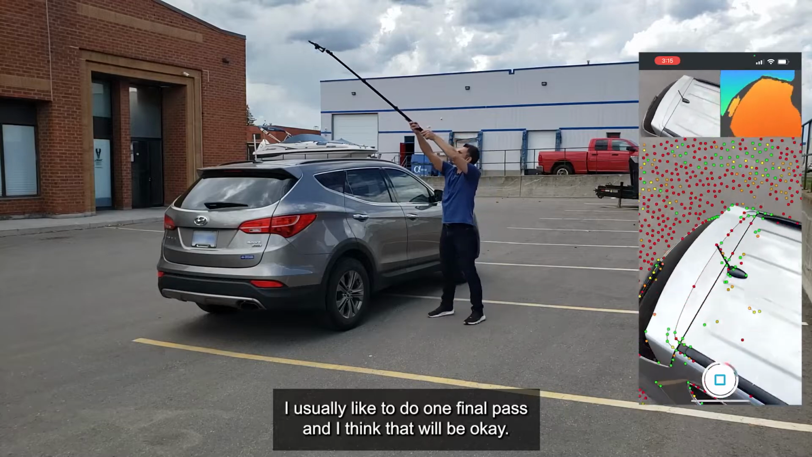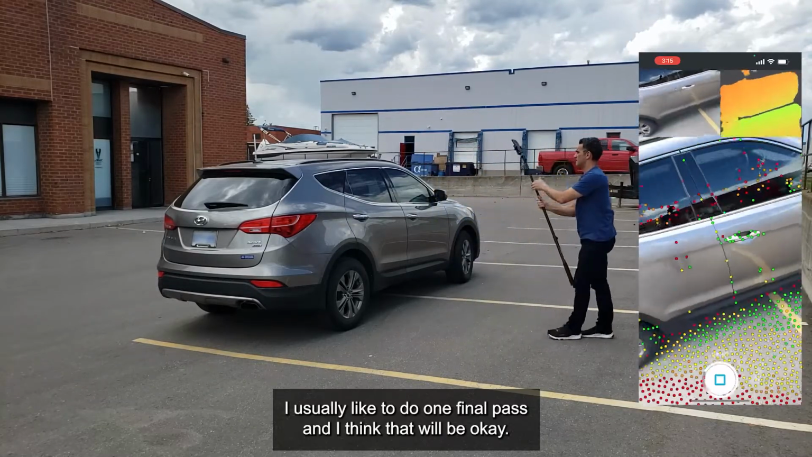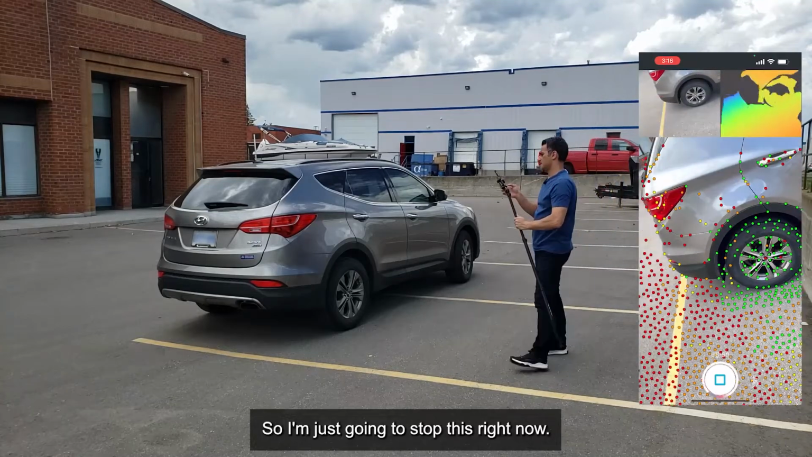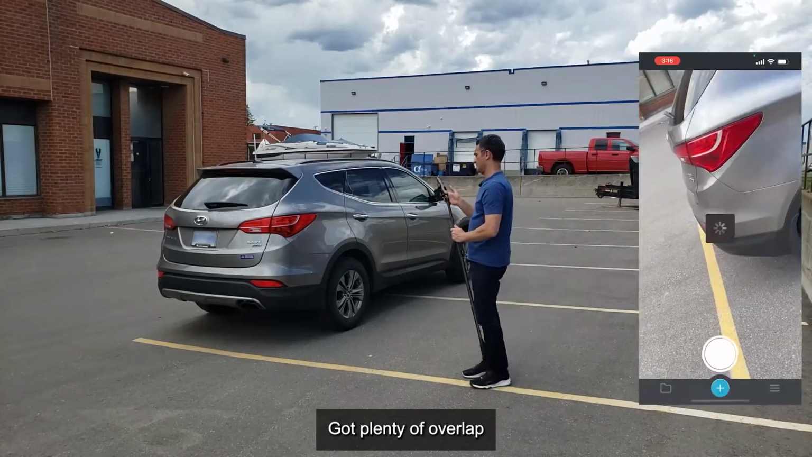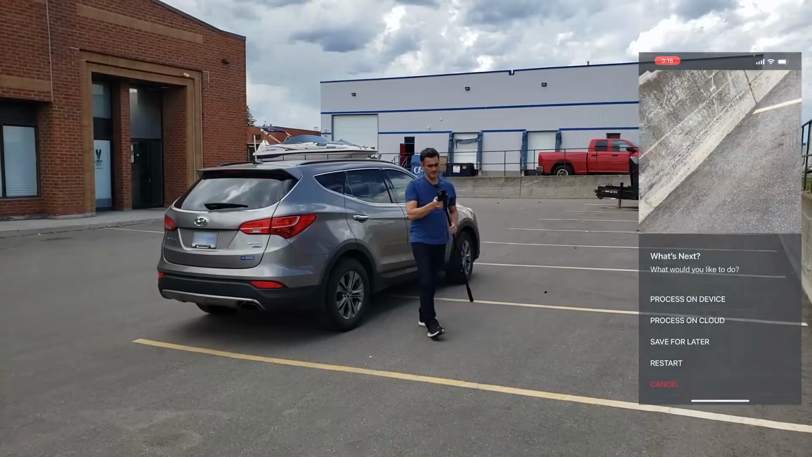I usually like to do one final pass, and I think that will be okay. So I'm just going to stop this right now. Got plenty of overlap, and let that save for later.